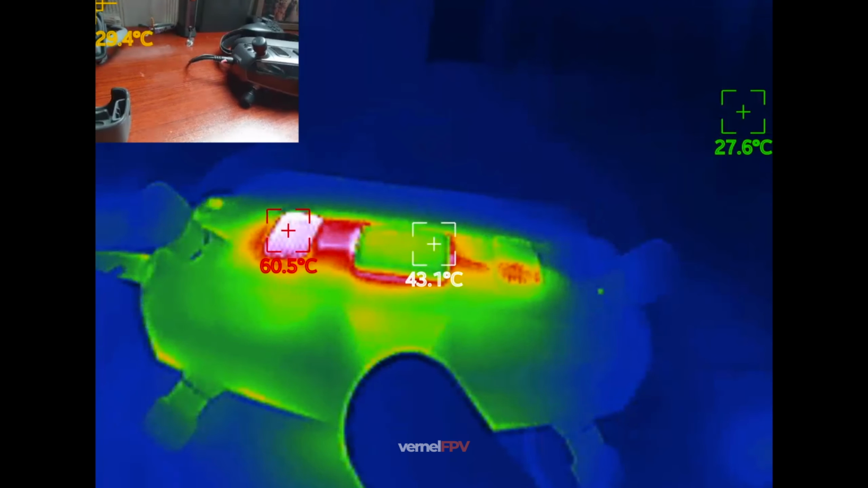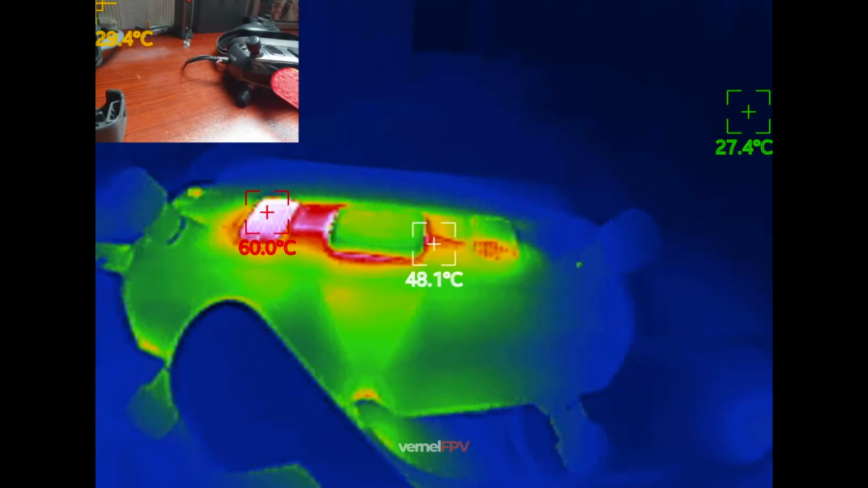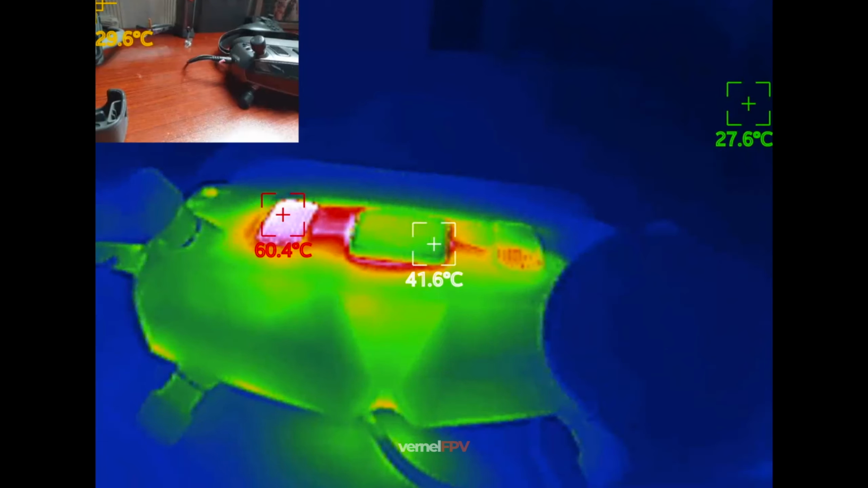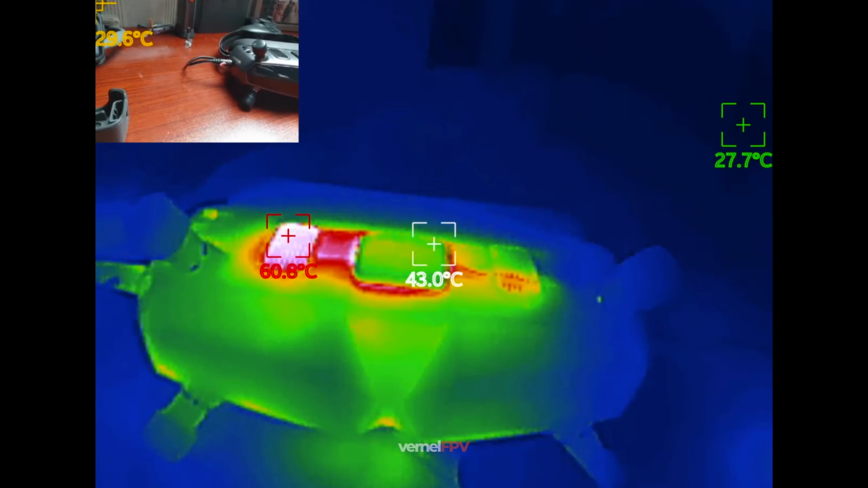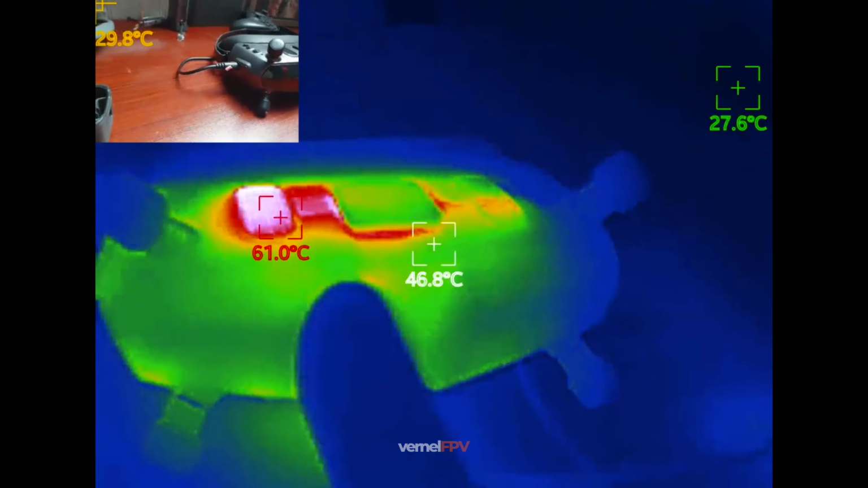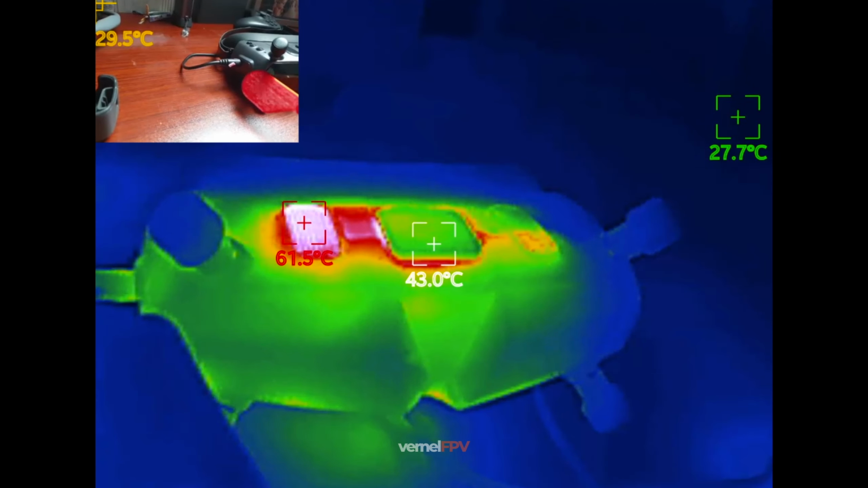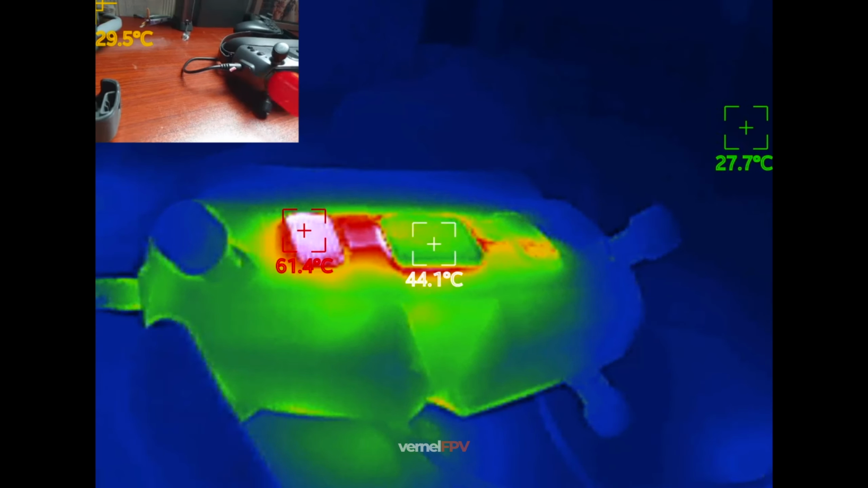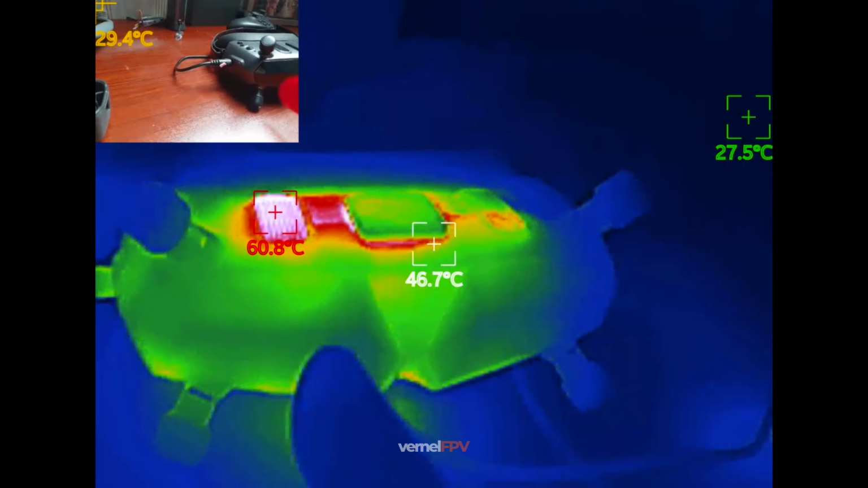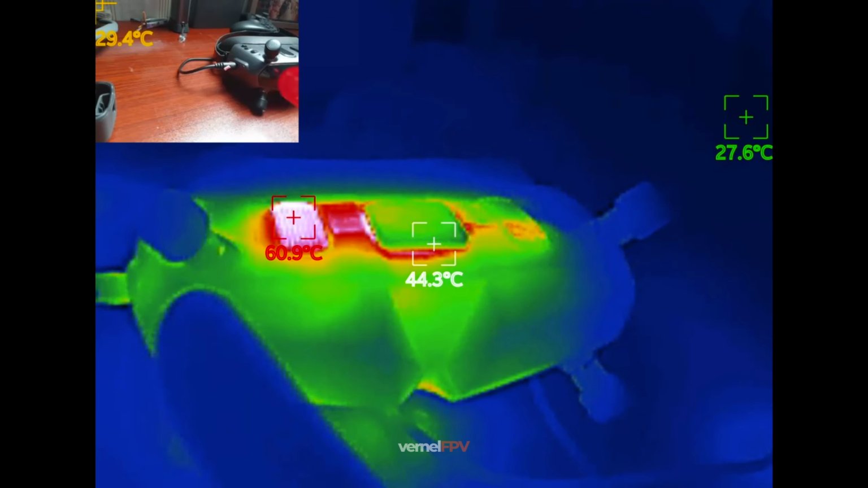I was hoping that they could improve the design of the Goggles X by just adding a very small fan at this part so that this whole cavity will not be too hot, especially for long periods of time.